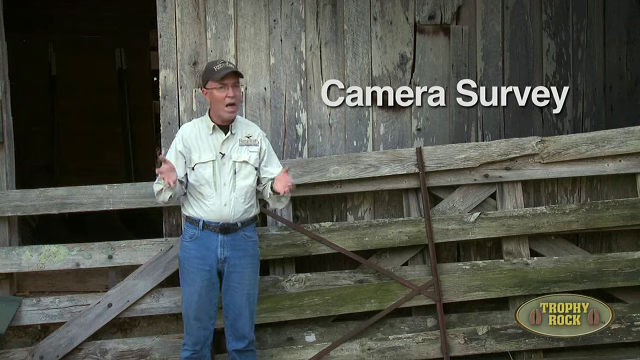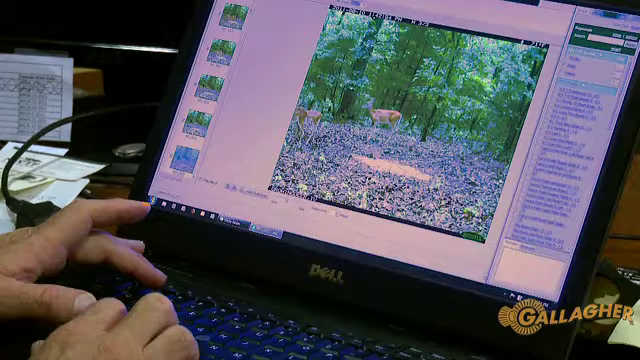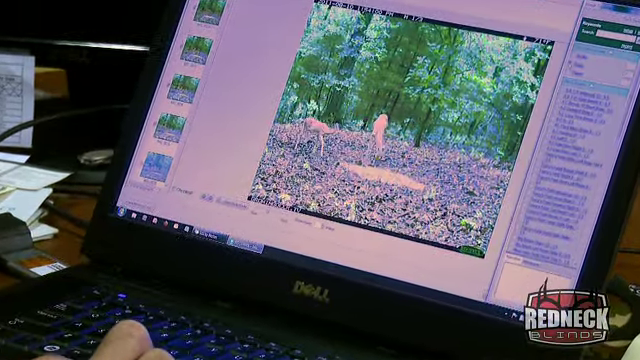Camera surveys are a lot of effort. I looked at 27,000 images this year alone off my property just for my camera survey. But I think the results and the data you get are well worth the effort, or I wouldn't do it, that's obvious.